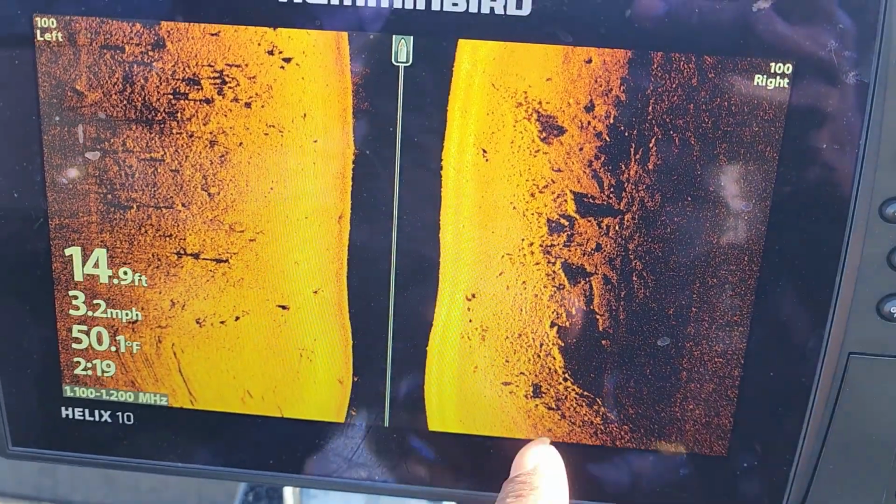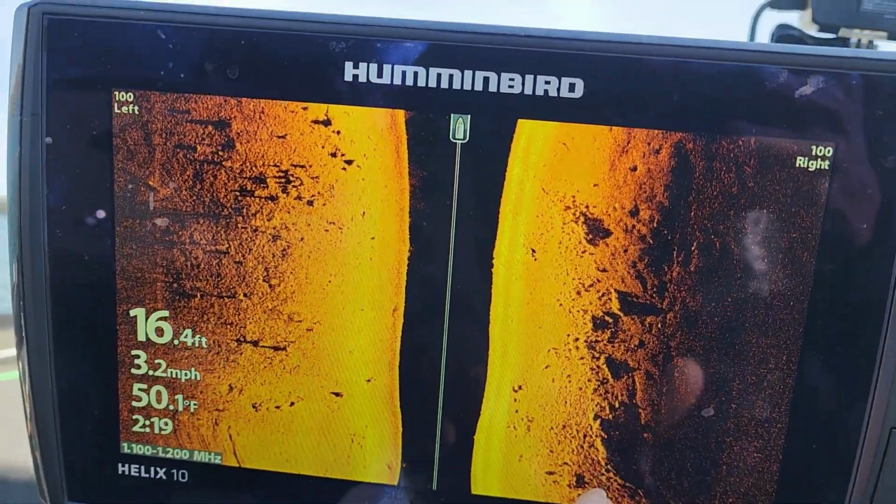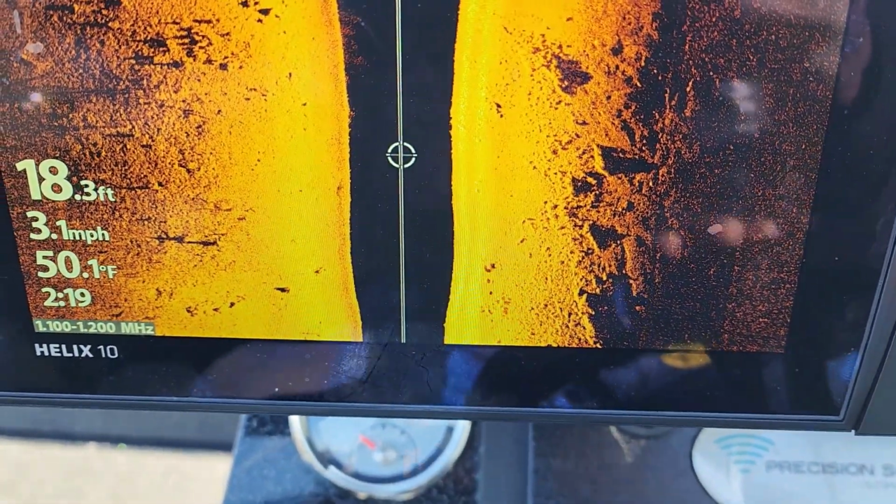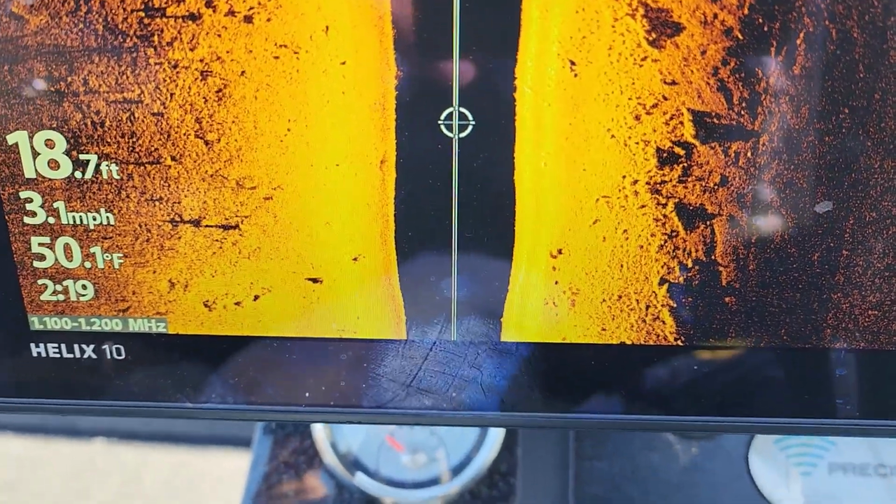All right, found another area. Look at that nice line of rocks right there. You can see a little bit on that side, but let me go ahead and mark this side over here. Go ahead and stop it and start marking this.